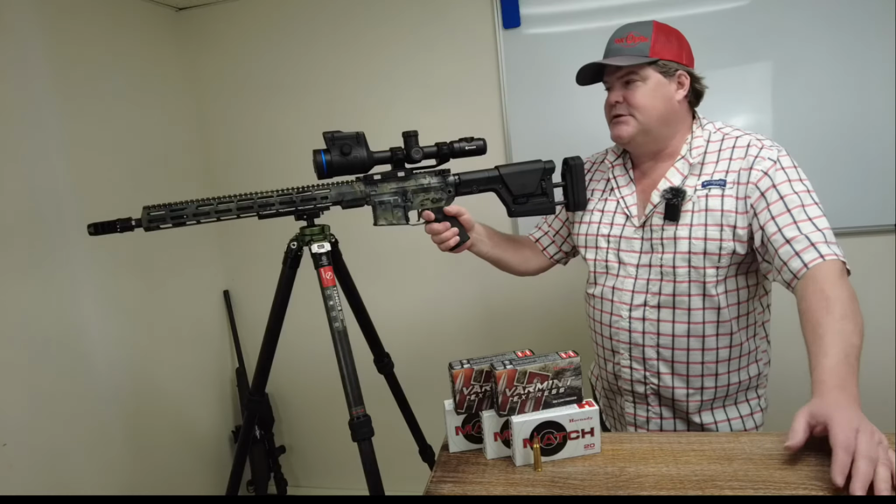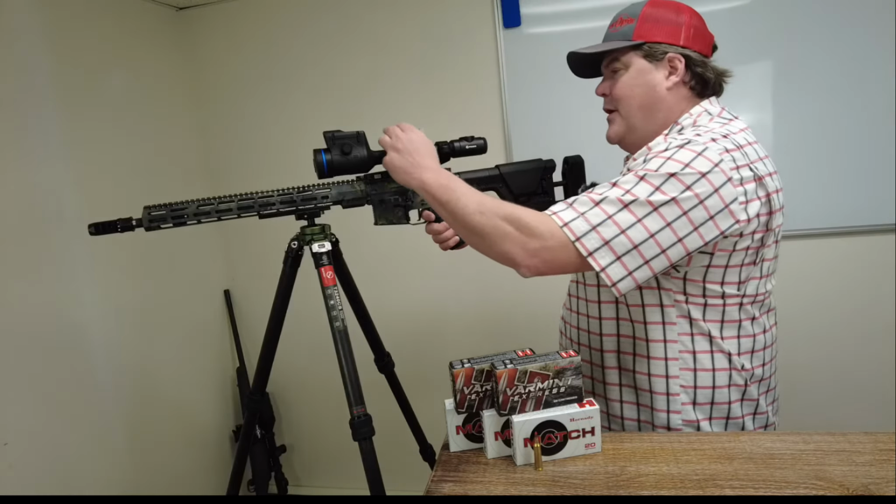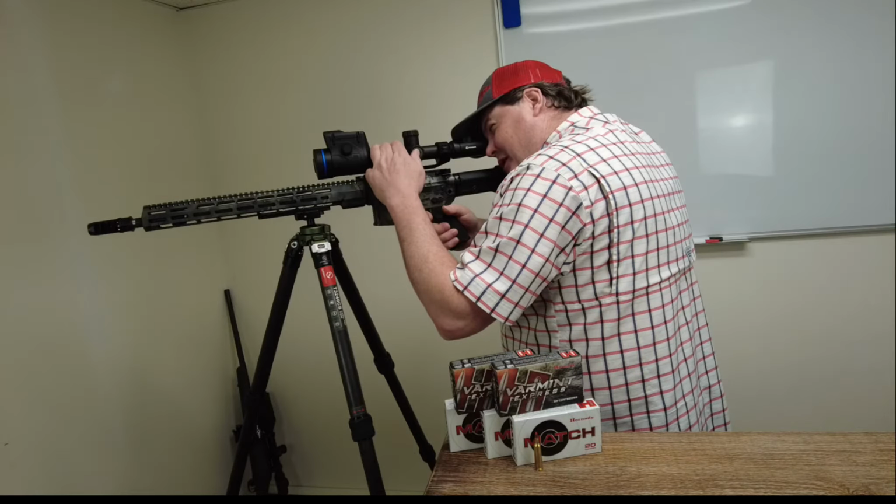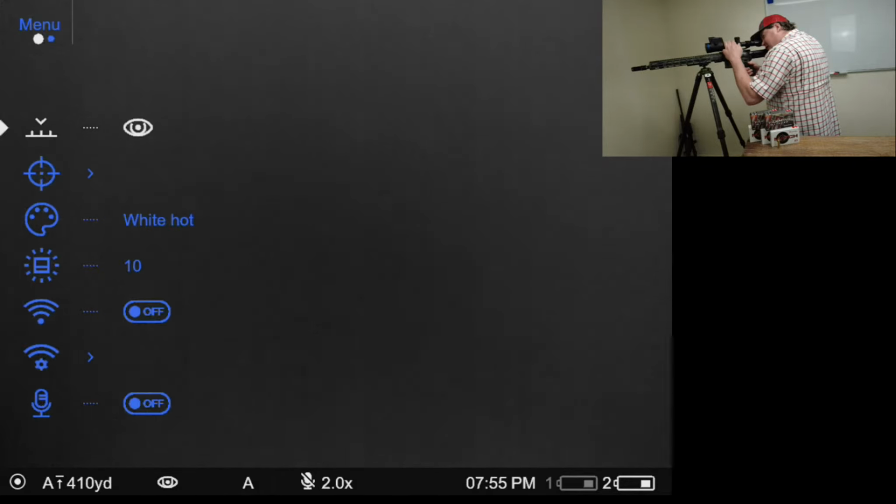Okay, let's jump inside the device. I'm going to hit the record button up here, and I just want to quickly go through some of the changes you're going to see in the menu. I'm not going to go over every single menu option because a lot of this is going to be the same as what's in the previous Thermion version, but I want you to know some of the things that they did change.